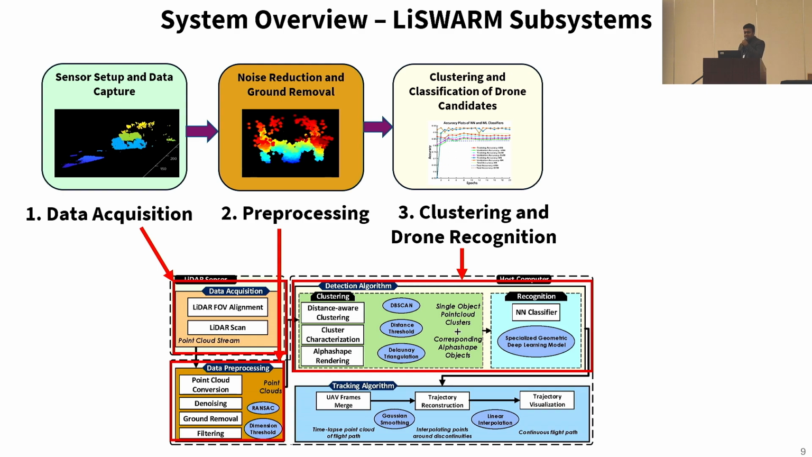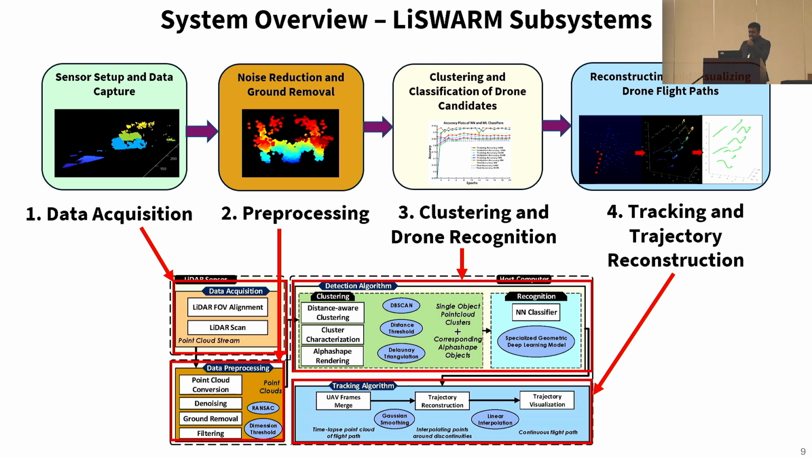In our case, that is a modified PointNet with input layer fed by a 4-dimensional point cloud, and the output layer provides classes between drones and non-drones. And lastly, the subsection is tracking and trajectory reconstruction, which does the frame merging for the duration required, and then interpolation and smoothing of drone trajectories for visualizing continuous paths, even for fast-moving drones.